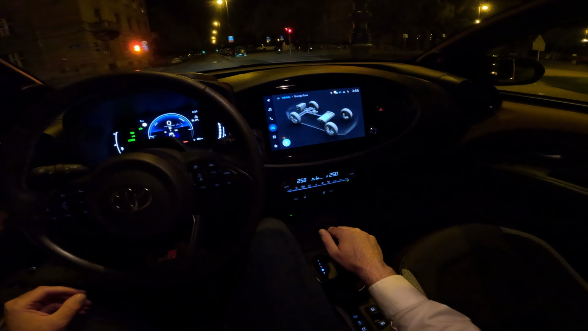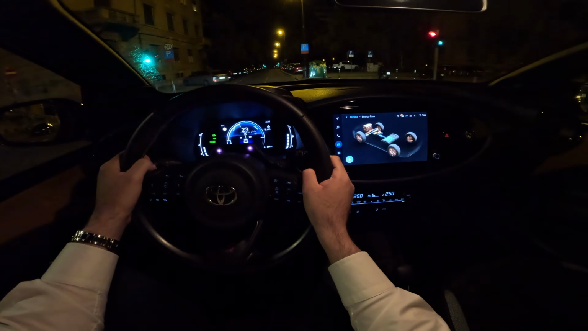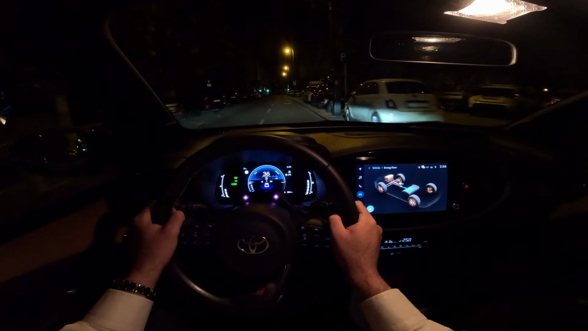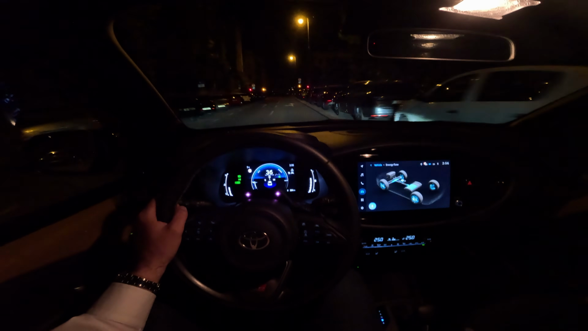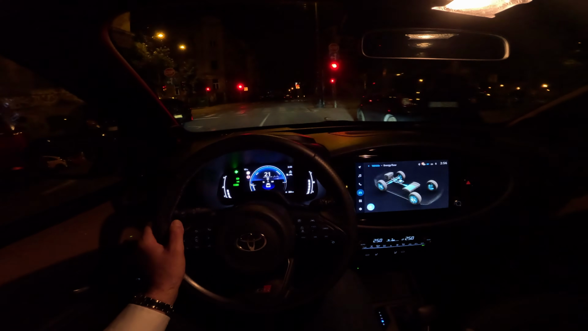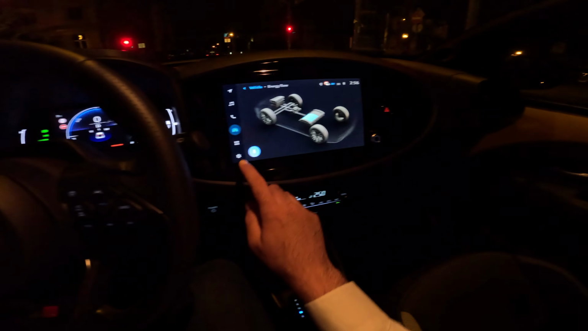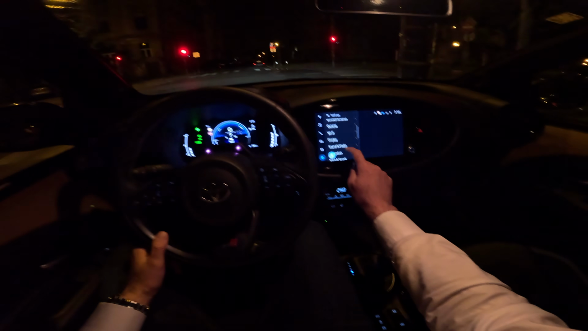Now you can have also this energy flow. You can see then what is happening with the hybrid system. And this car has got the lowest CO2 emission on the market when it comes to the non-plug-in hybrid models, just 85 grams of CO2 per kilometer. And 3.7 liters is the consumption by WLTP standard. So overall, some really nice numbers.